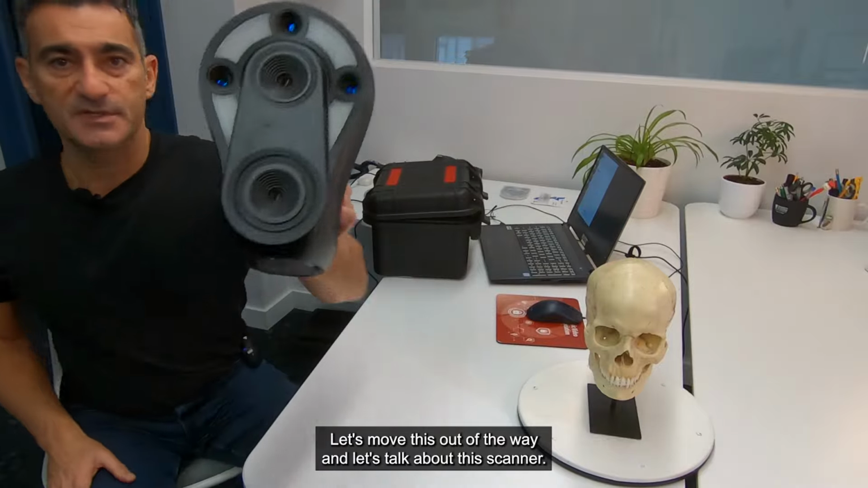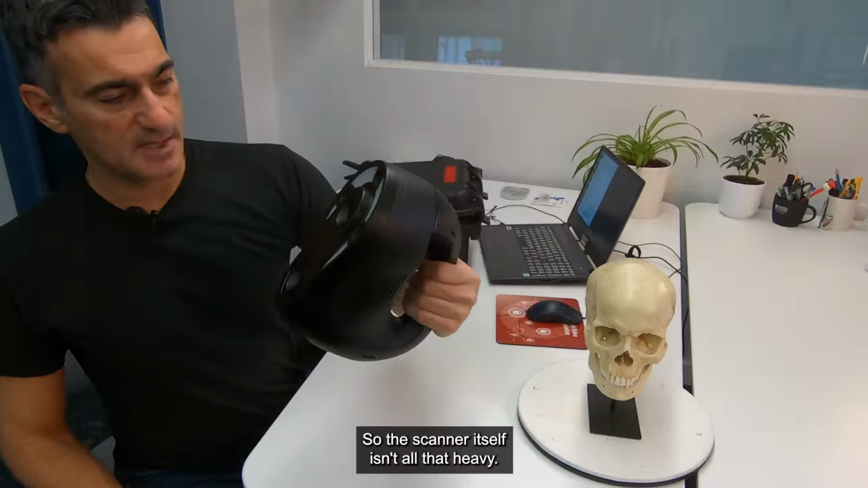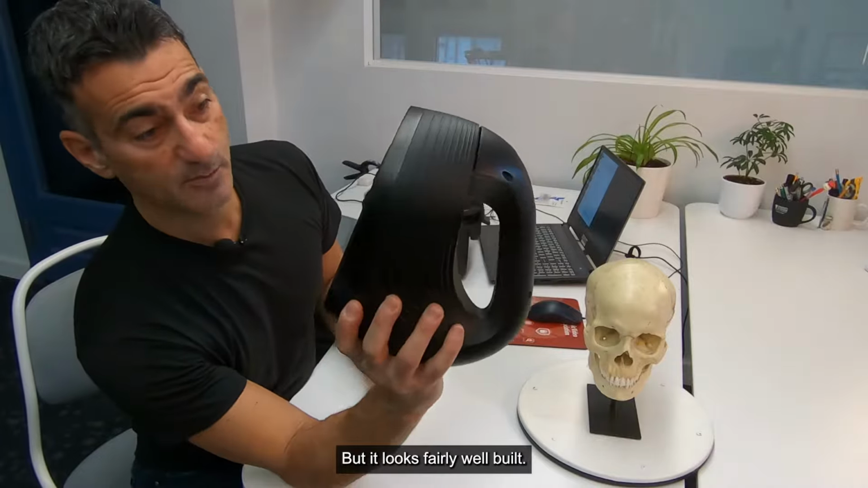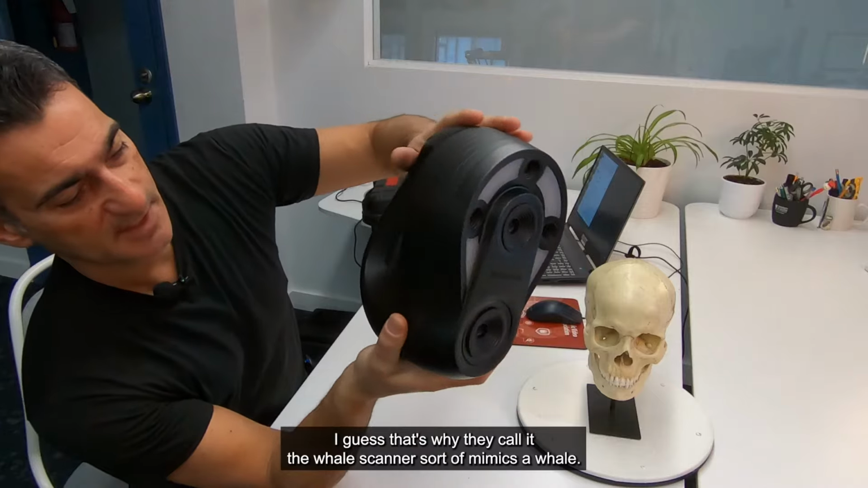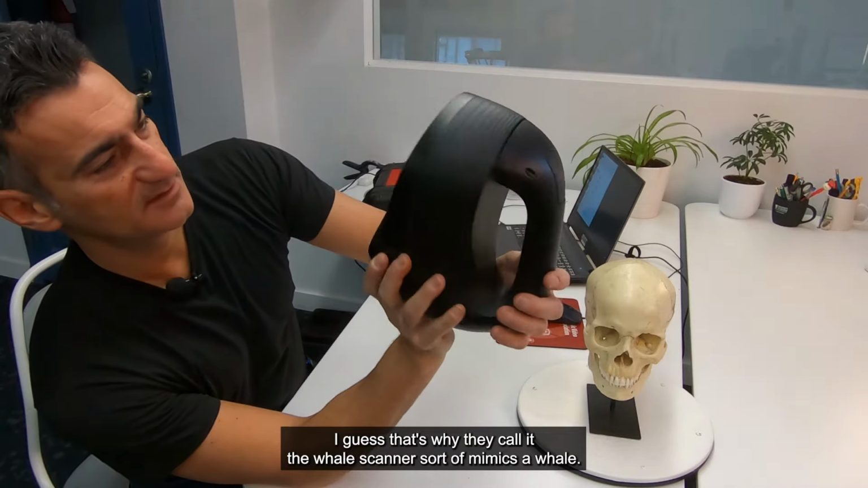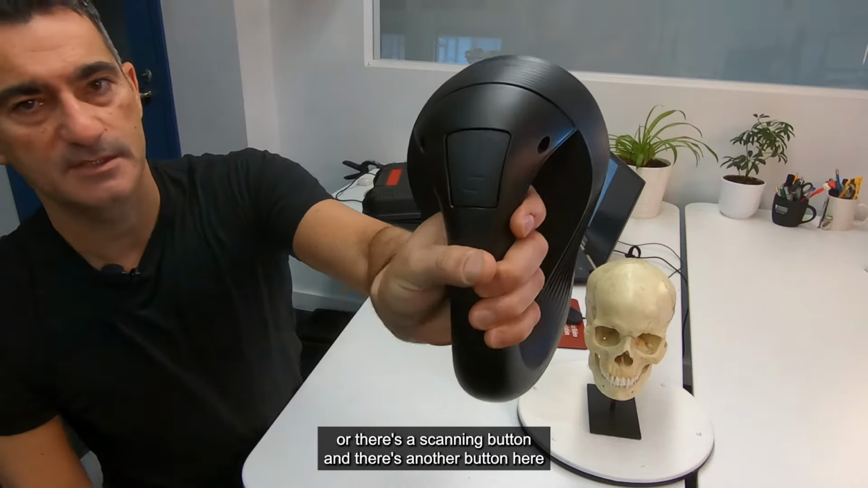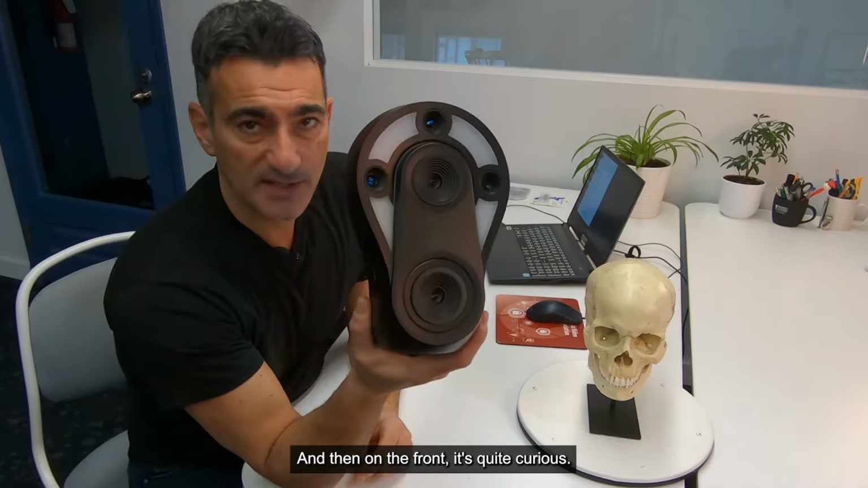Now let's talk about this scanner. The scanner itself isn't all that heavy. There's a little bit of weight to it, but not too bad. It looks fairly well built. You'll see on the side here, it's got these nice curves, and I guess that's why they call it the whale scanner. It sort of mimics a whale. It's a nice organic shape. On the back, there are some buttons. There's a scanning button, and there's another button here that controls some of the settings, and I'll show you that in a bit. And then on the front, it's quite curious.